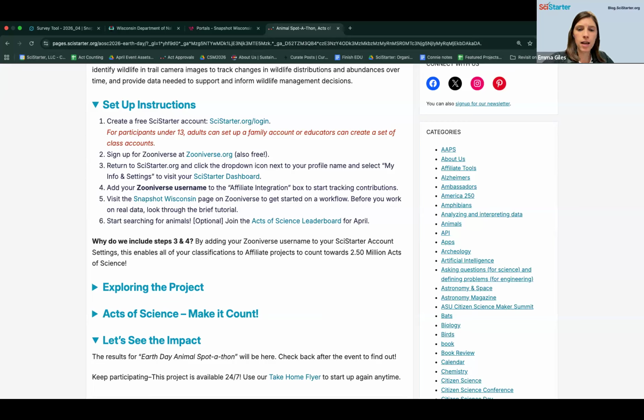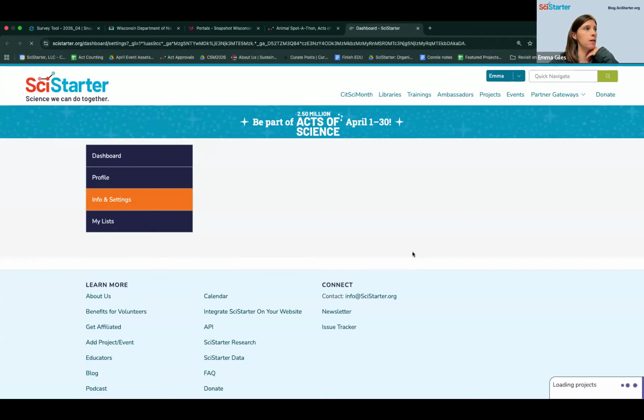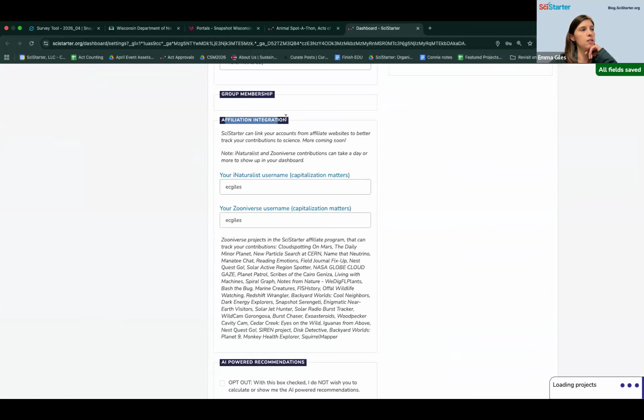Susan's asking where to connect the accounts again. Once you've created a SciStarter account and you have a Zooniverse account, you'll return to SciStarter and click the drop-down icon next to your profile name and select My Info and Settings. I'm going to use this direct link, but I'll show you where to find it. In the top right-hand corner it has my username as I'm signed in. My Info and Settings is what takes me to this page. At the very bottom of this page is where you'll see affiliation integration.